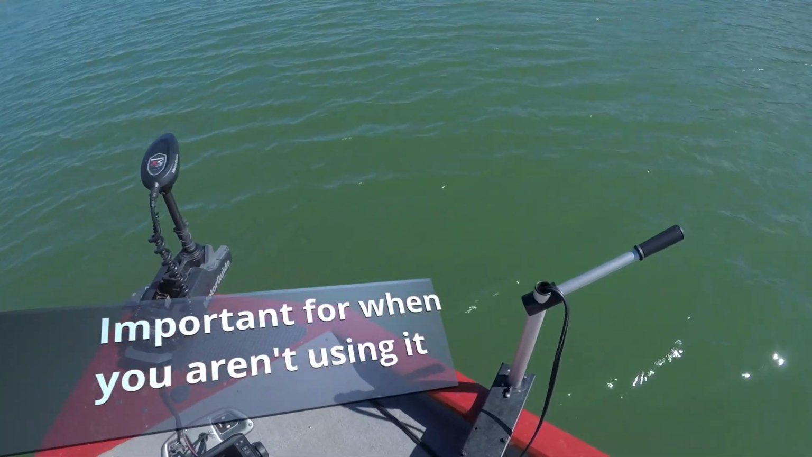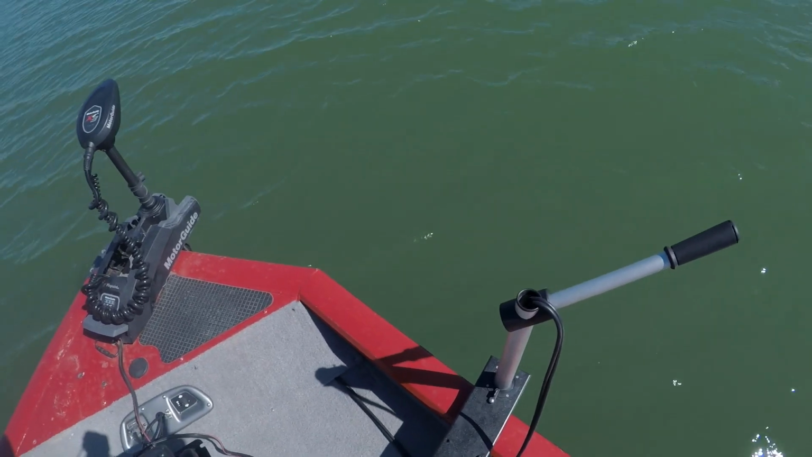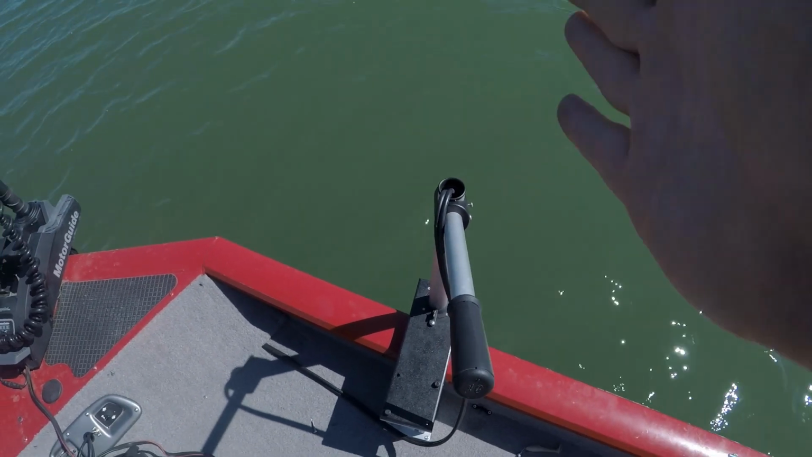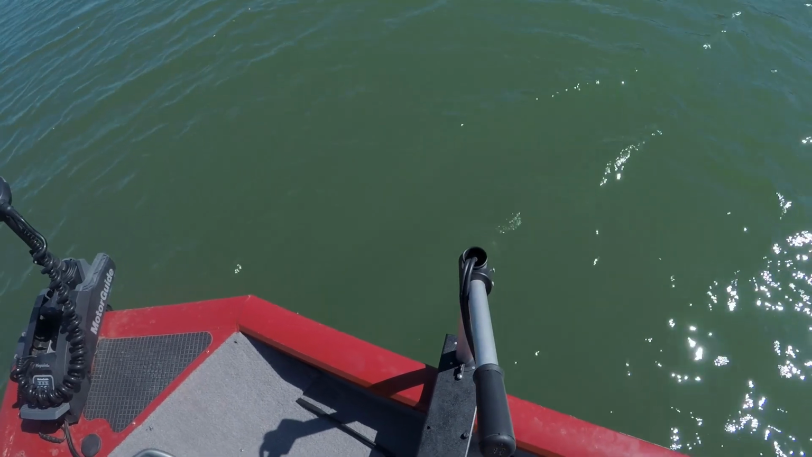And then as far as the transducer, I have it on the Fishing Specialties transducer pole, and the way I have this set up is wherever the pole is pointing is where it is in forward view.